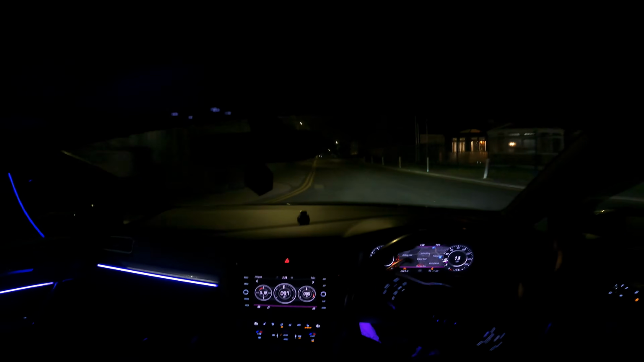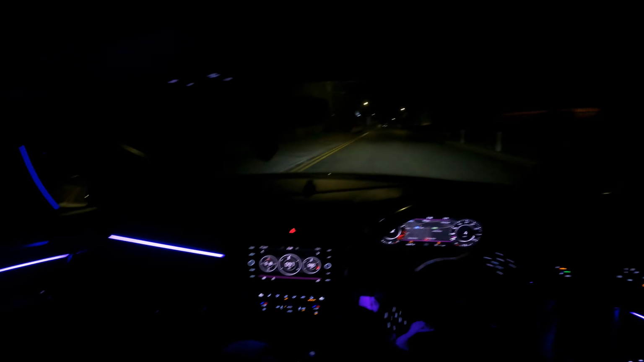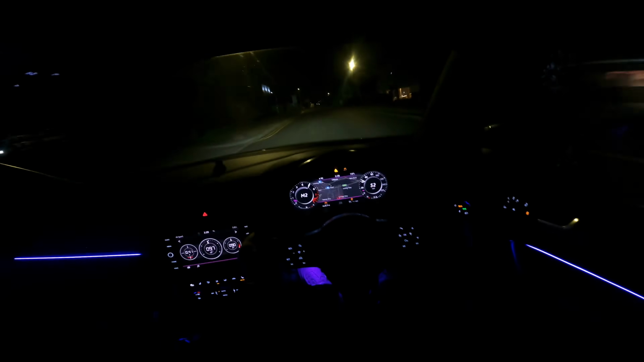It's a cool car. That is the speed limit. So yeah, let's do it. It's nice and light. You get me? Right, we're in sport. Just like that. This car is actually too quick.